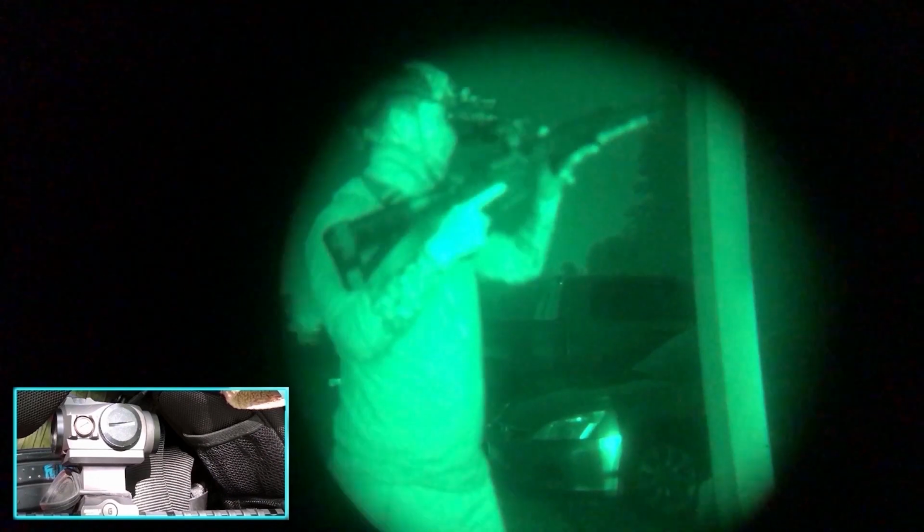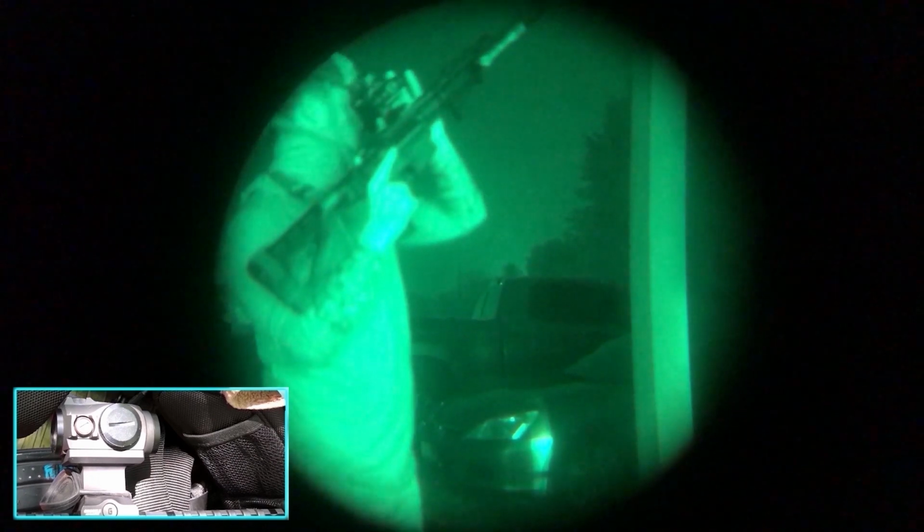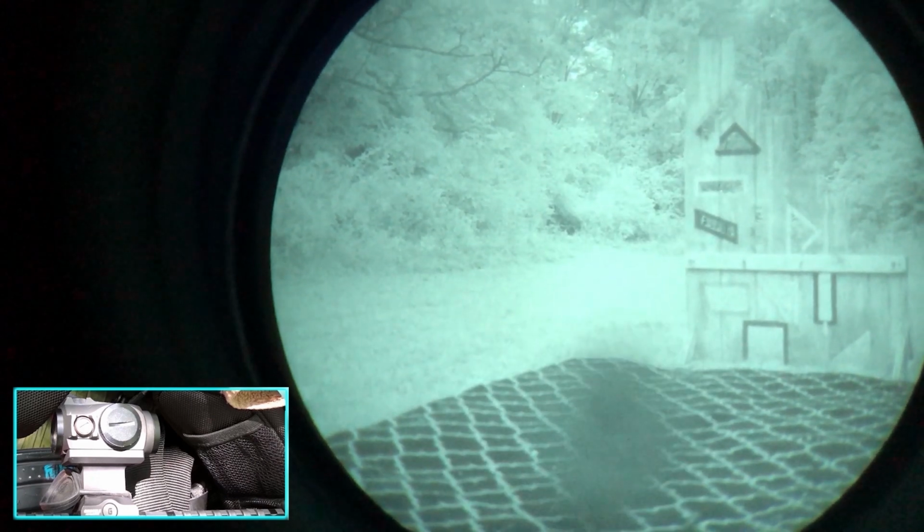So what we're running right now is the Geissele 1.93 mount with a Holosun 403 or a 503, I can't remember which one, sitting on top of it. Where my dot is right now is going to be high on target. For me, there is going to be some craning of your neck downward. So I hope everyone gets that caveat that everyone's body style is different. So doing a simple up drill, this is very intuitive.